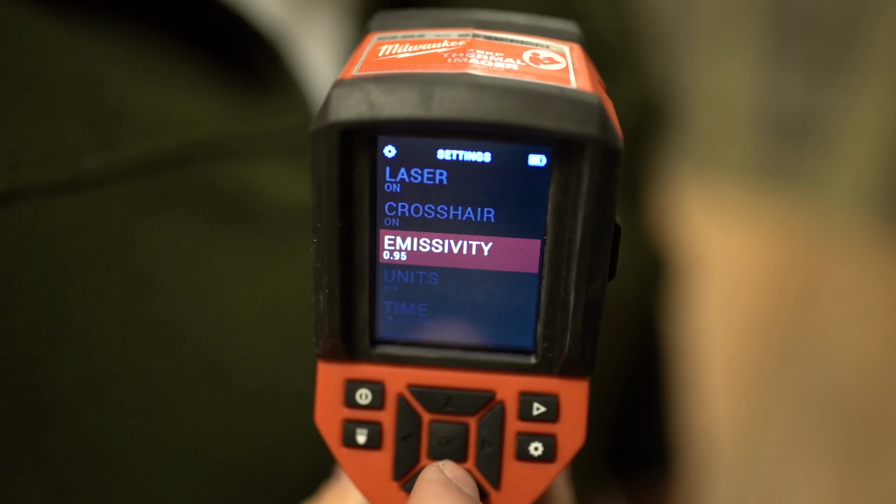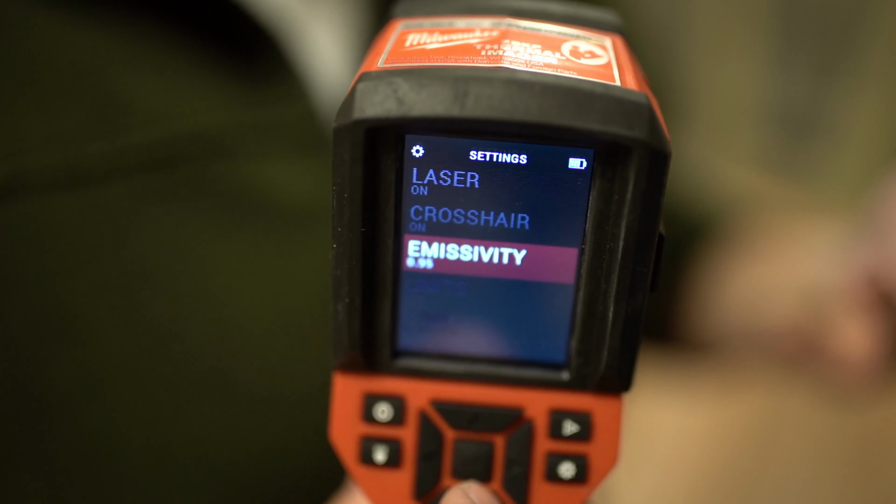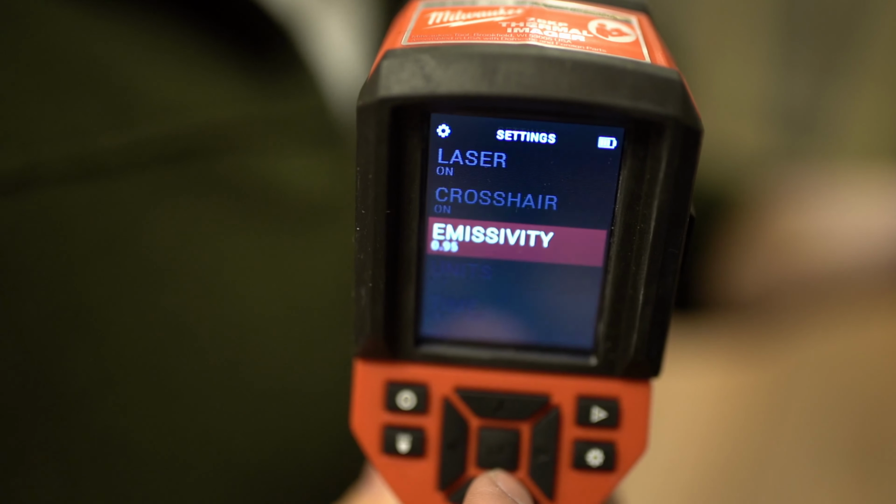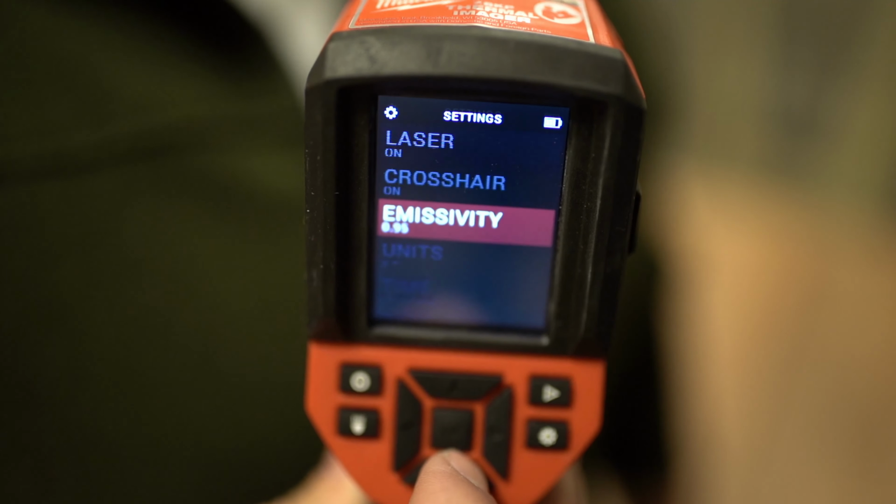So you can't really get a good reading on that because it's reflecting all of that radiation light back to the camera. So it can't tell the temperature of that surface. It's only reflecting what's around it. Glass is pretty typical like that as well. Can't really see through glass because the glass reflects back all of the radiation.